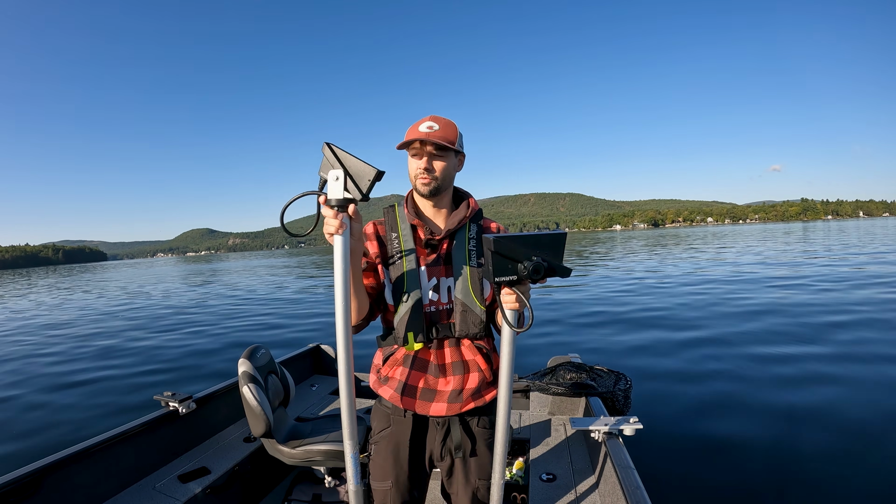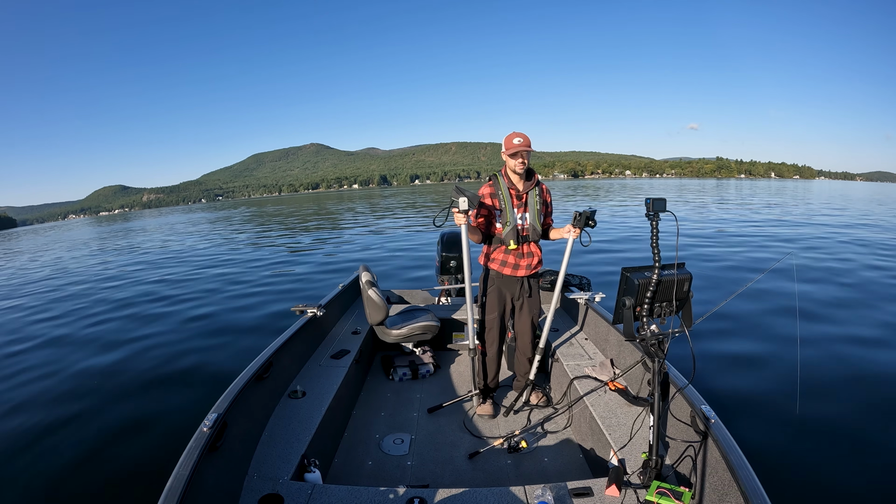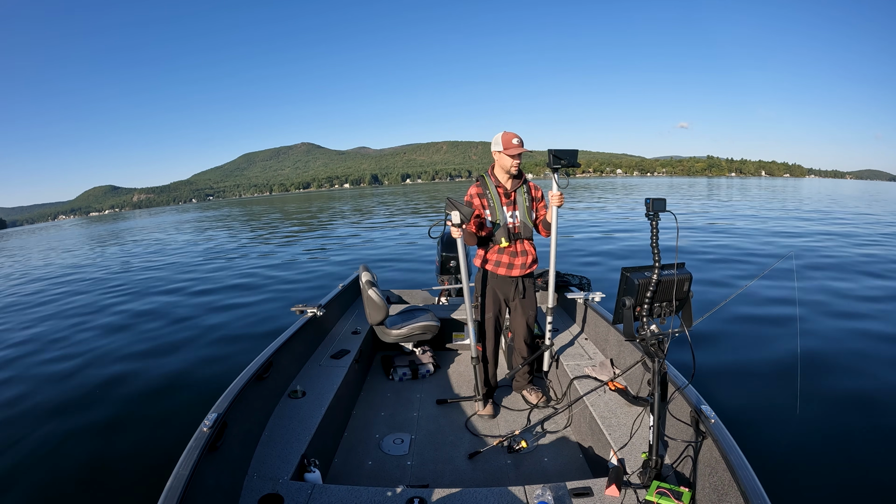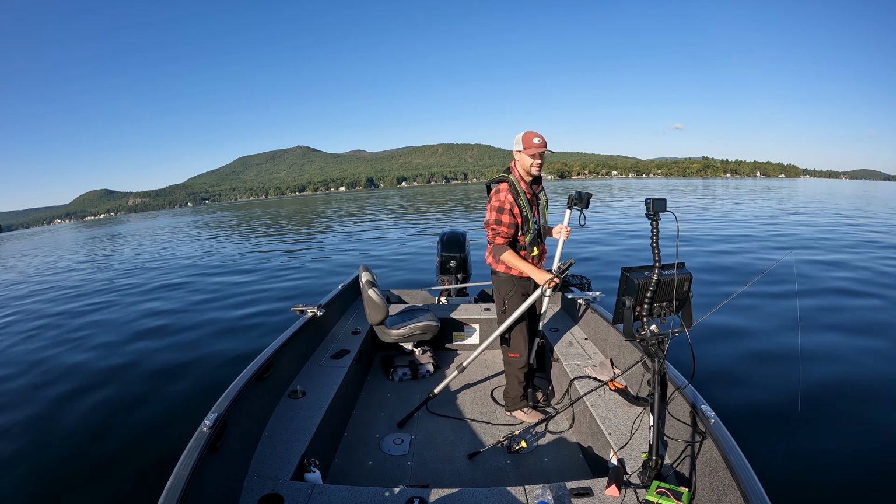This one's actually currently in dad mode, this one's in forward mode. And I'm gonna run a comparison between the two right now. And we're in really deep water, like 130 feet, which this is great at, this is not great at. So let's get into it right now.